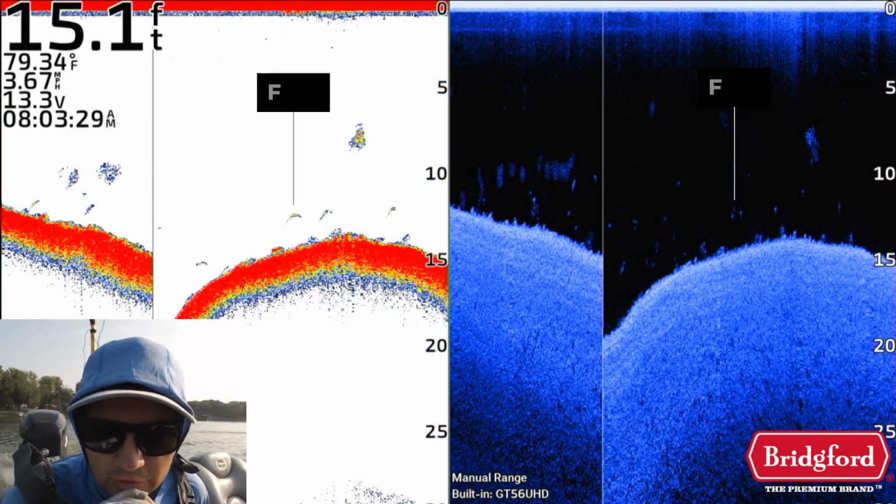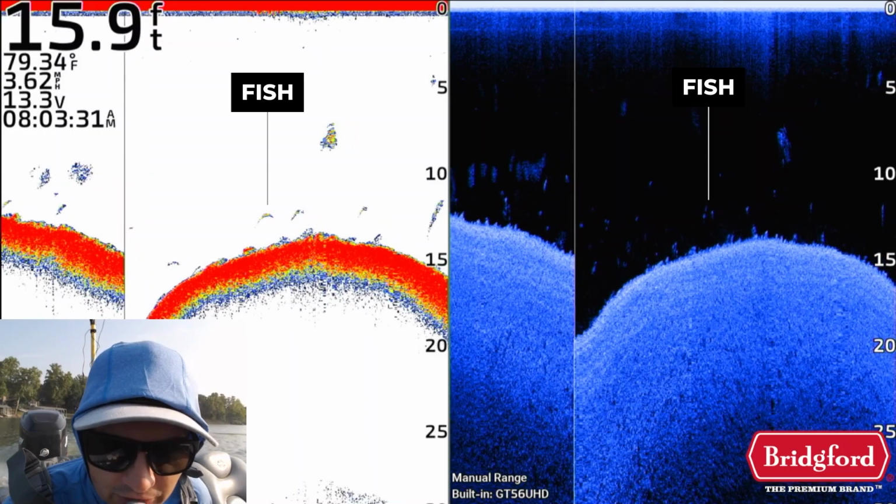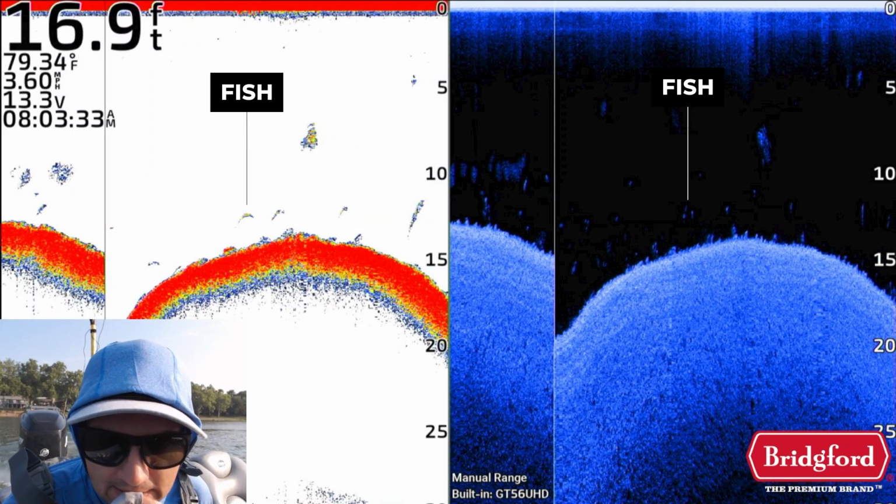You could also see some better quality fish on 2D sonar that were setting up in 10 to 15 feet of water right on the lip of the ledge, where it dropped from shallower to deeper water.